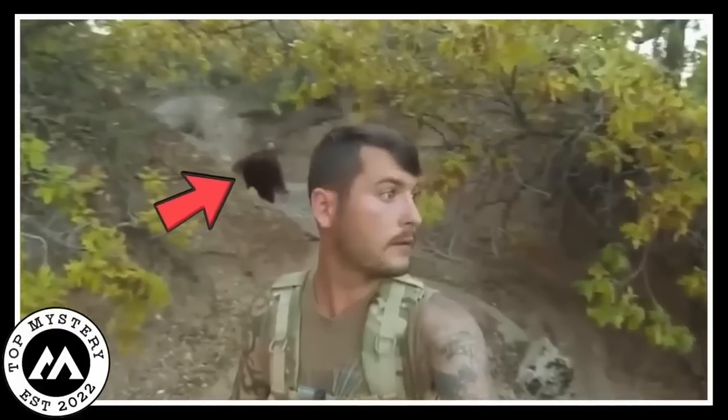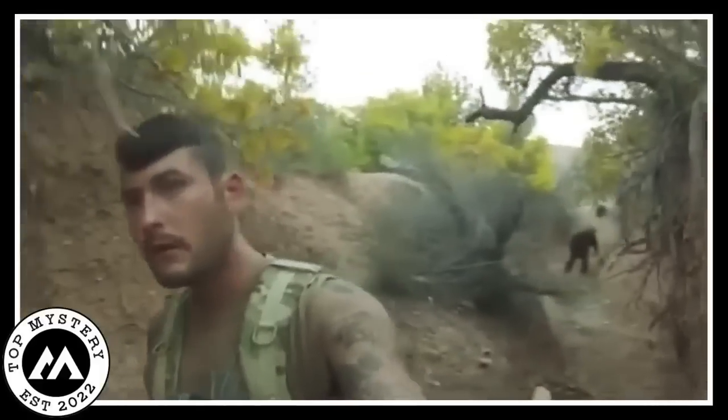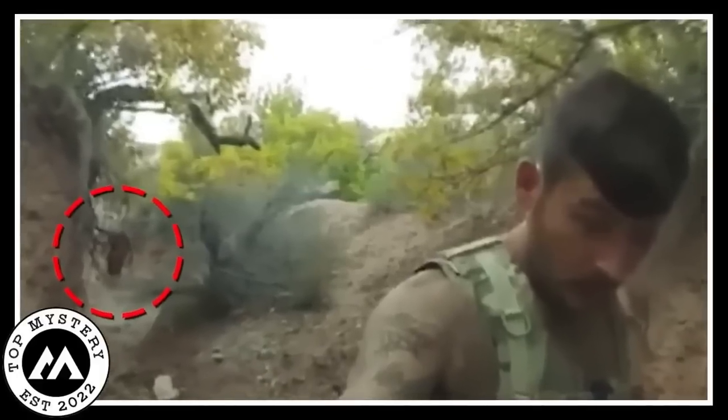With each passing moment, the secrets of the forest seemed to reveal themselves, keeping the audience on the edge of their seats, wondering what scary exposure the next moment would bring.